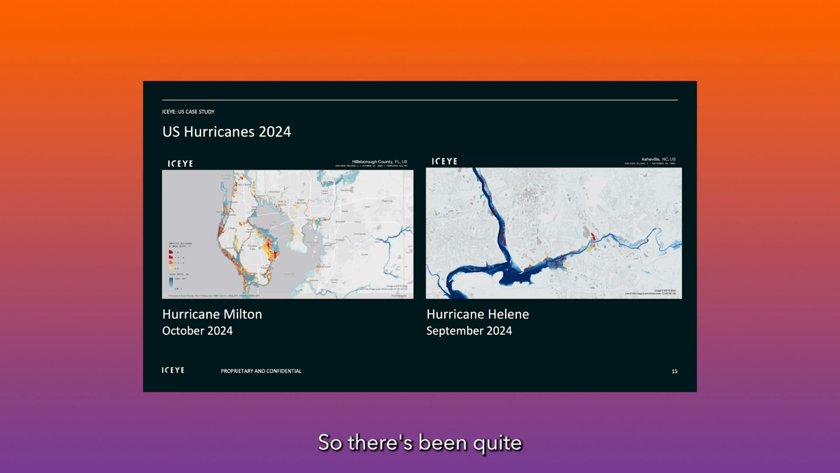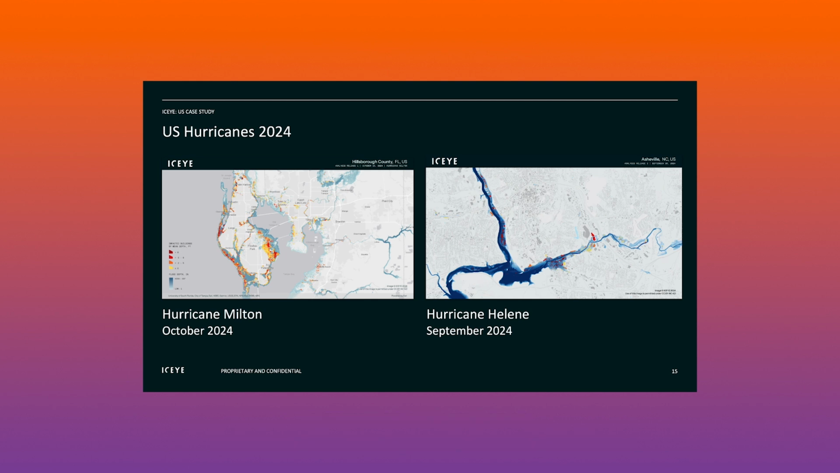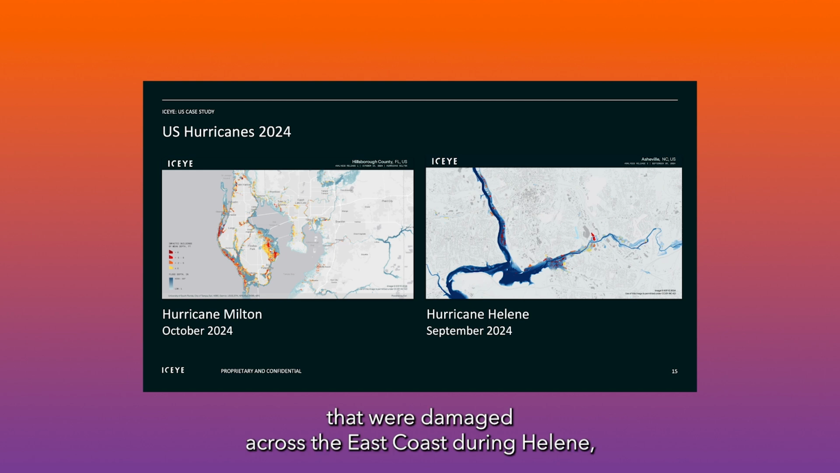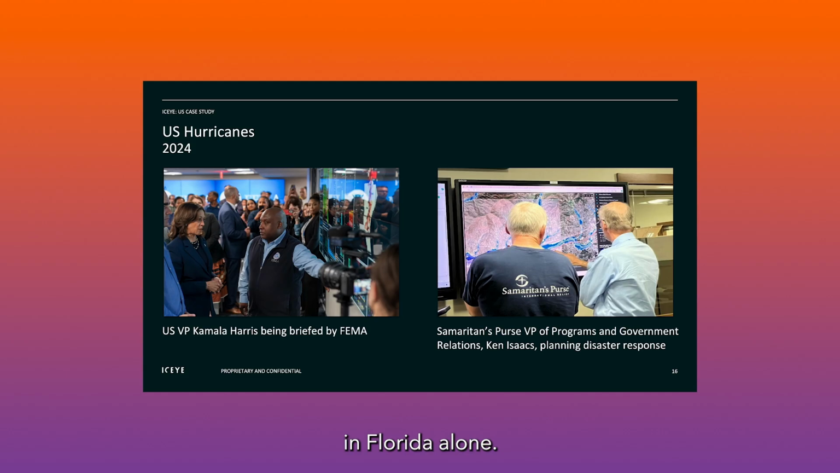So there's been quite a number of hurricanes, but the main ones were Helene and Milton. We actually captured over 150 SAR satellite images during those storms, and our results showed over 160,000 buildings damaged across the East Coast during Helene, and then 180,000 during Milton in Florida alone.